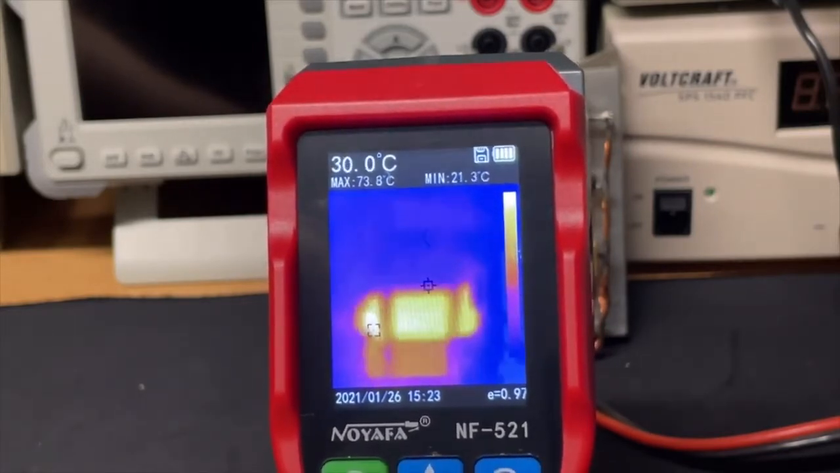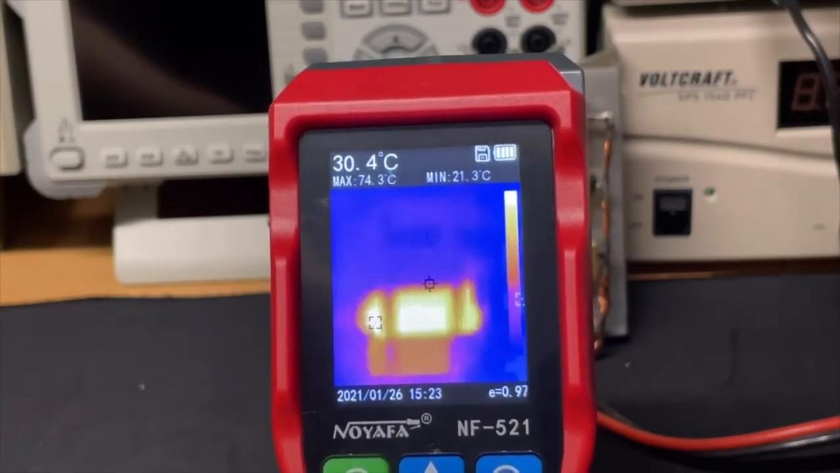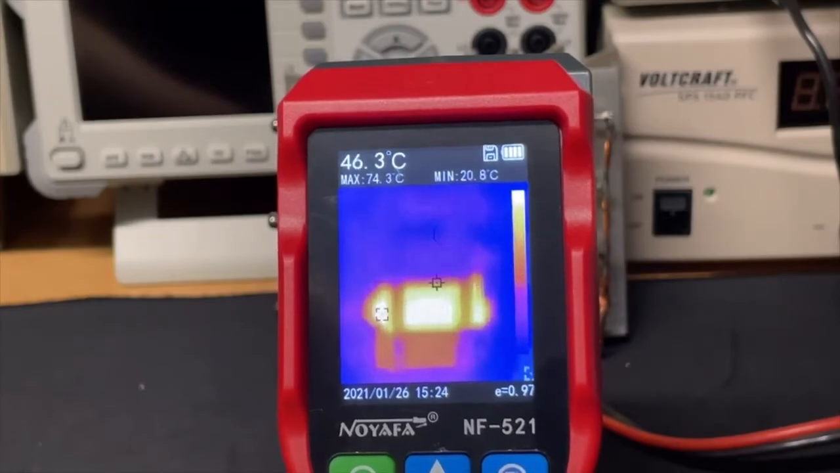So one resistor will be the lowest. And they are now all in parallel, and then the lowest resistance will get most hot. And that looks now to be the second one.